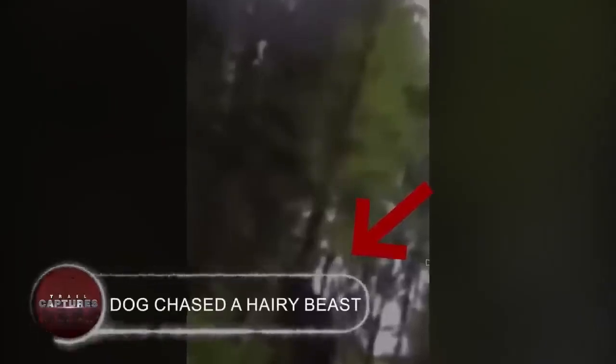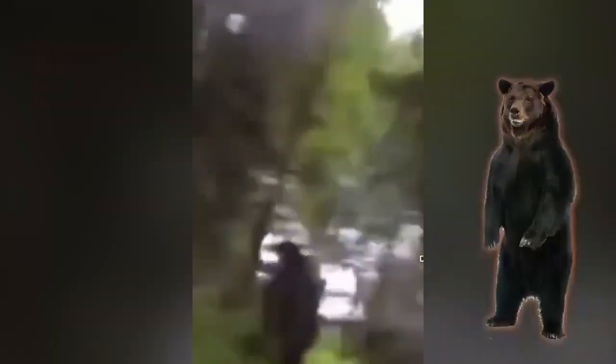Dog chased a hairy beast. A man took his dog to the lush habitat of the wild with the intention of recording some moments with the wildlife. The camera was set on the collar of the dog, and it unintentionally photographed a giant biped that appeared from one side and went directly in front of the camera while it was wandering through the wooded route. Many people assumed the enormous monster, which was briefly seen, was a bear, although bears don't typically hide. They attack. Upon closer inspection, the black features of a bear also resemble the legendary Bigfoot.